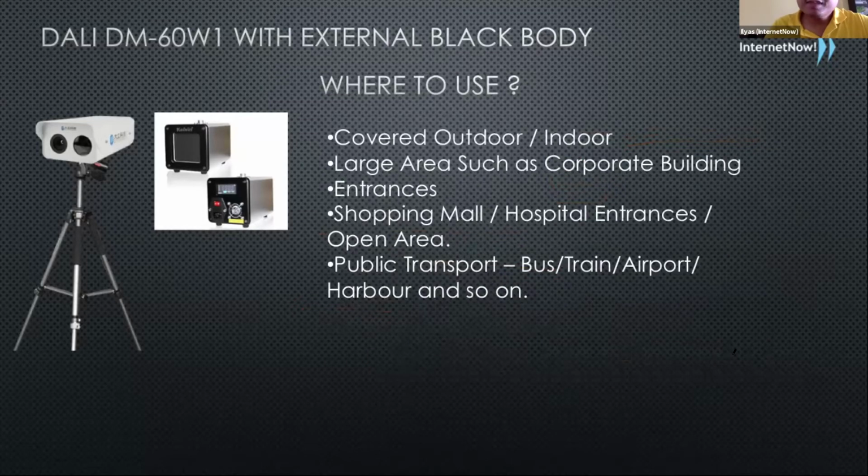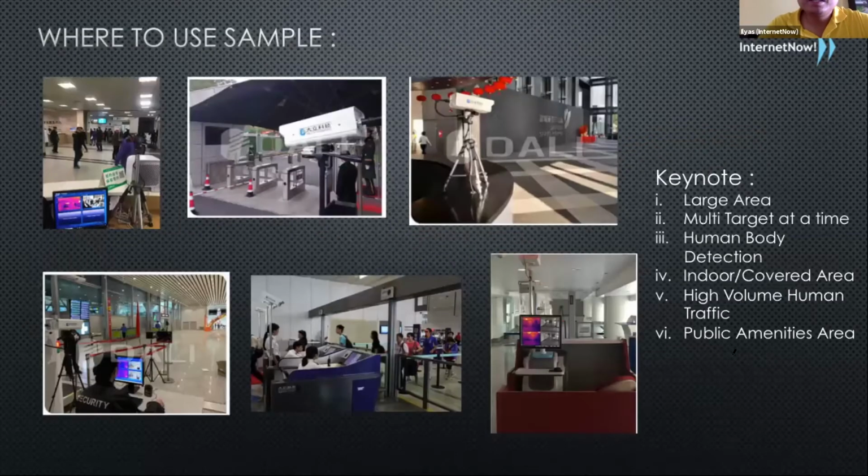In terms of where we use it, normally we use it for transportation areas, like train stations, bus stations, and airports. It is also suitable when you have multiple queues. For example, if you have an entrance to a big building with 4 or 5 lanes coming in, then this is much more suitable. It is suitable for both indoor and outdoor, mainly for high volumes of human traffic. Shopping centers are also another suitable usage of this model.